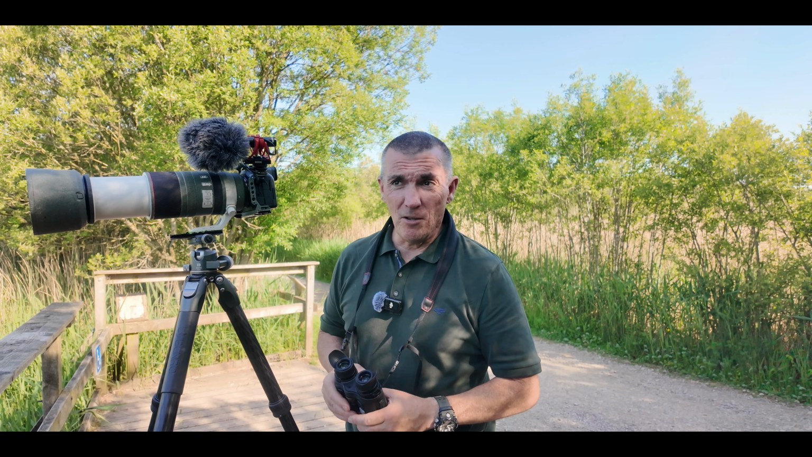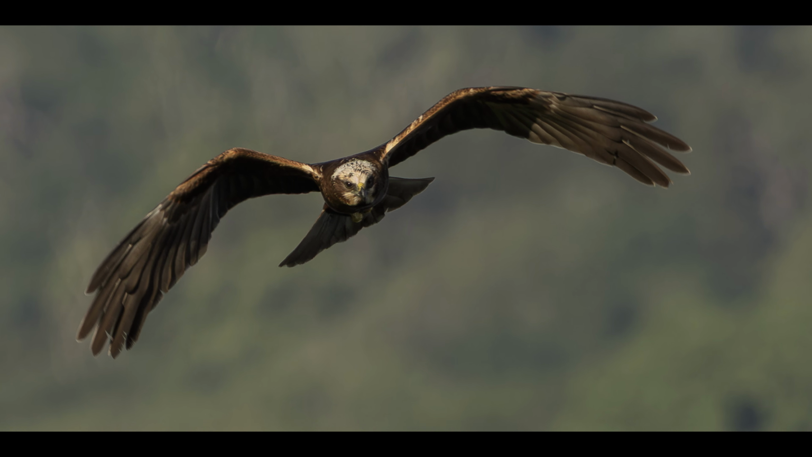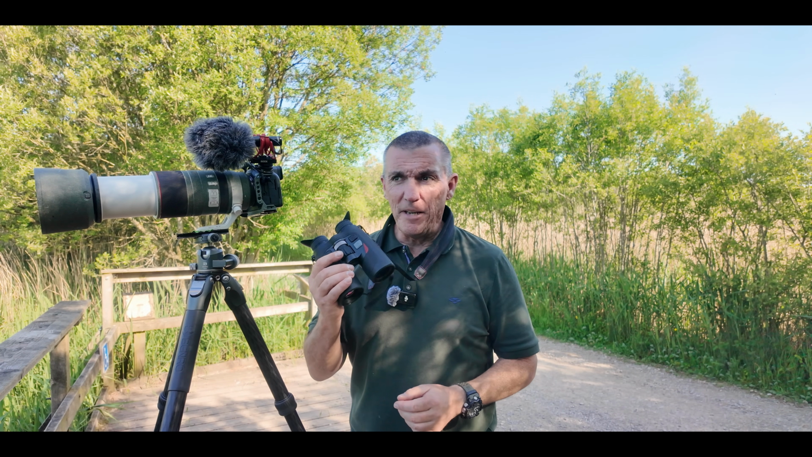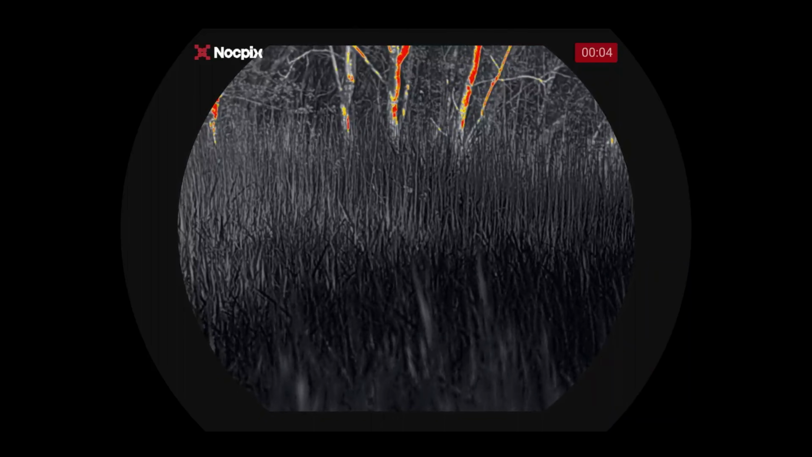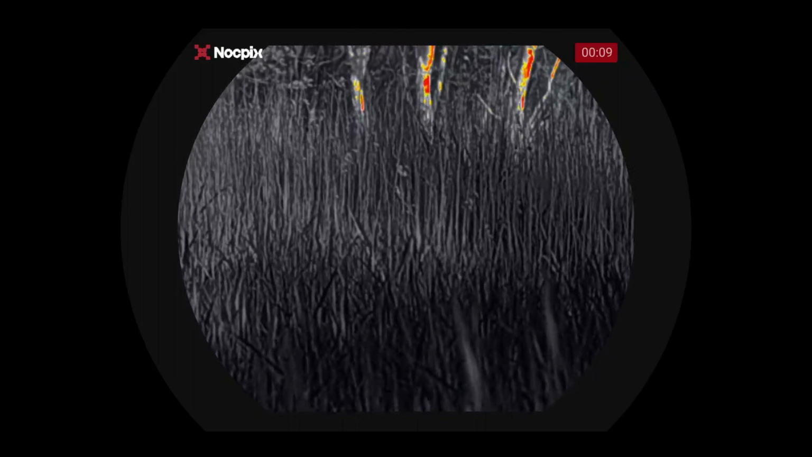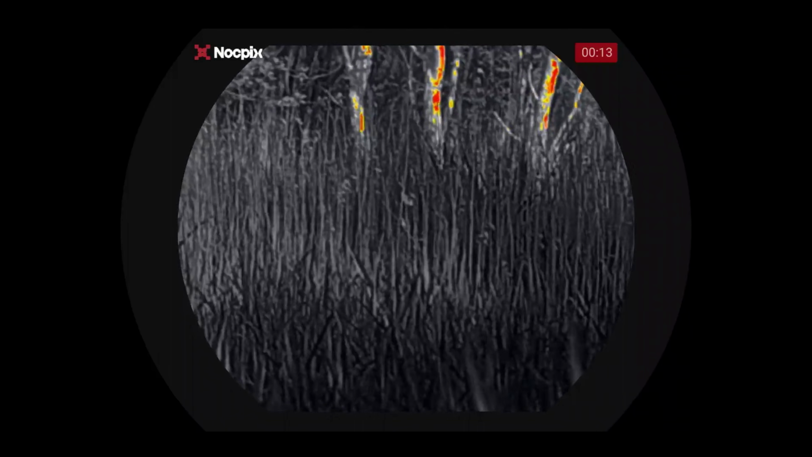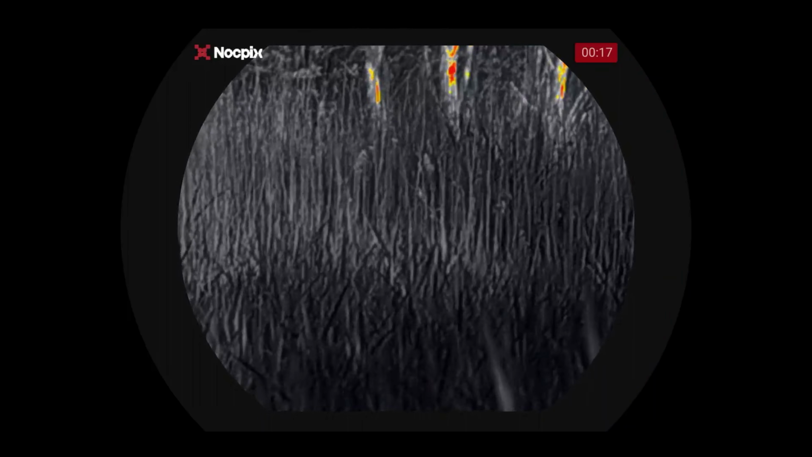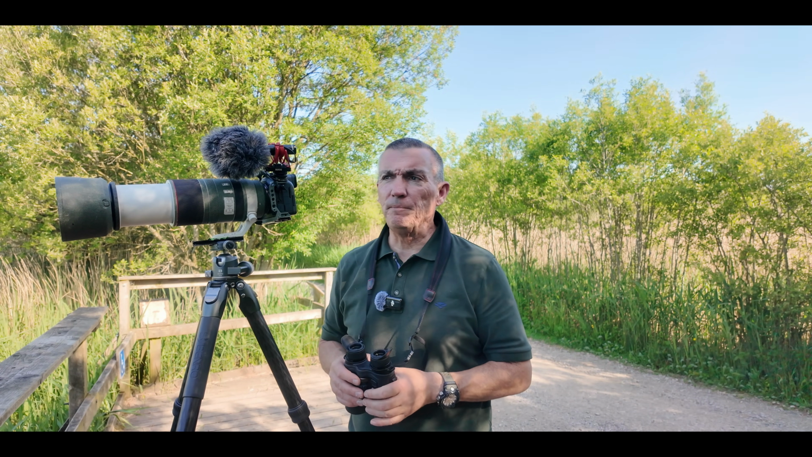So I've spent a couple of hours this morning having a walk around the reed beds and by the water. Saw a couple of marsh harriers this morning. Being able to see some of the warblers, but they're just in the reeds, and sometimes you can't see them, but I've been able to use the thermal binoculars just so I can follow them and see where they're going. Unfortunately, they haven't come out enough for me to actually photograph them, but great to see them with the thermal imaging camera, that's for sure.